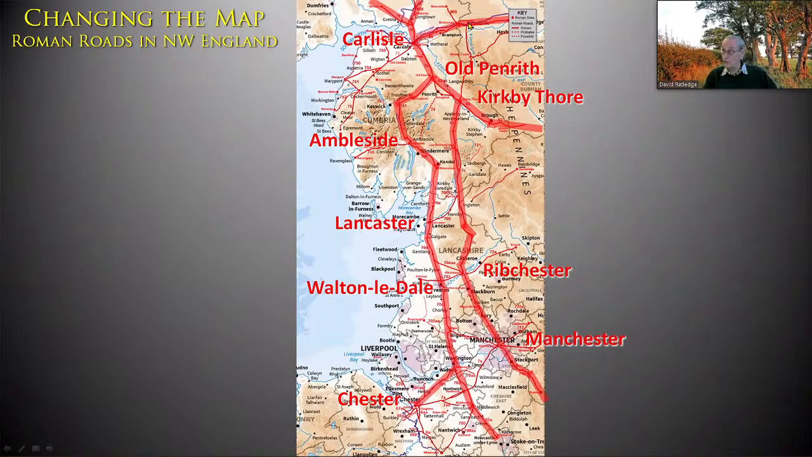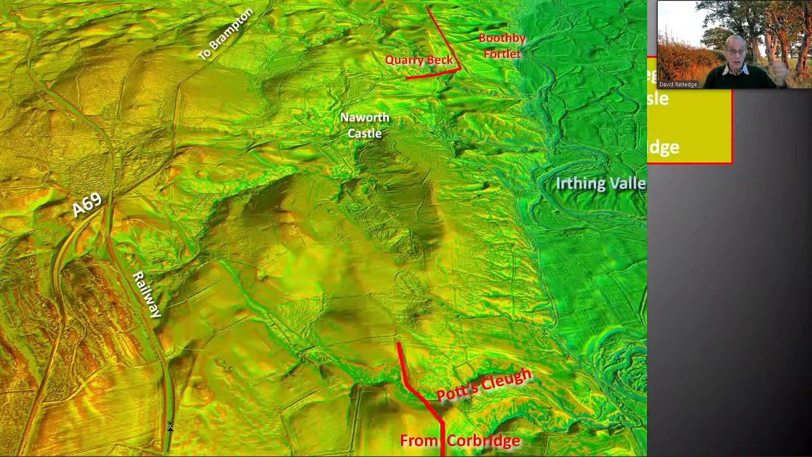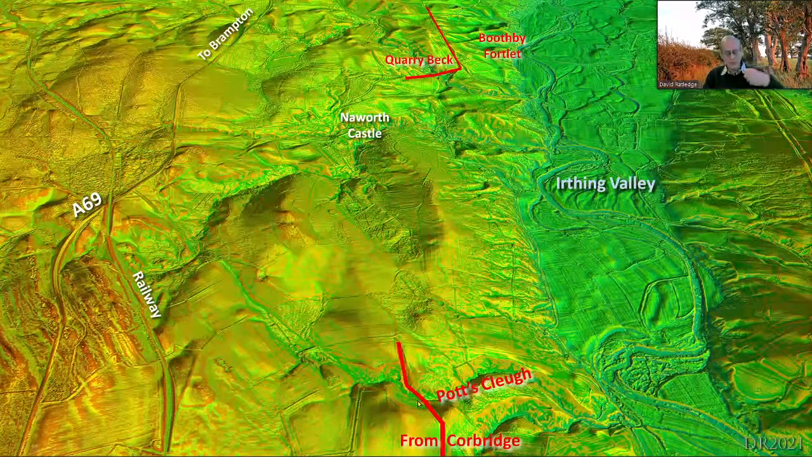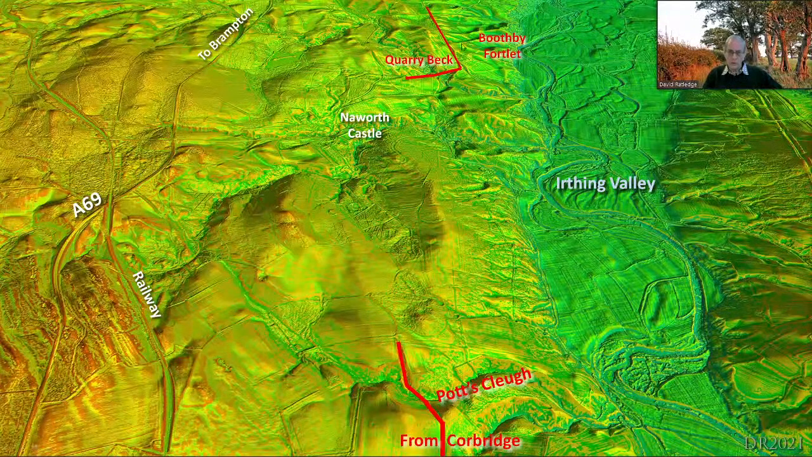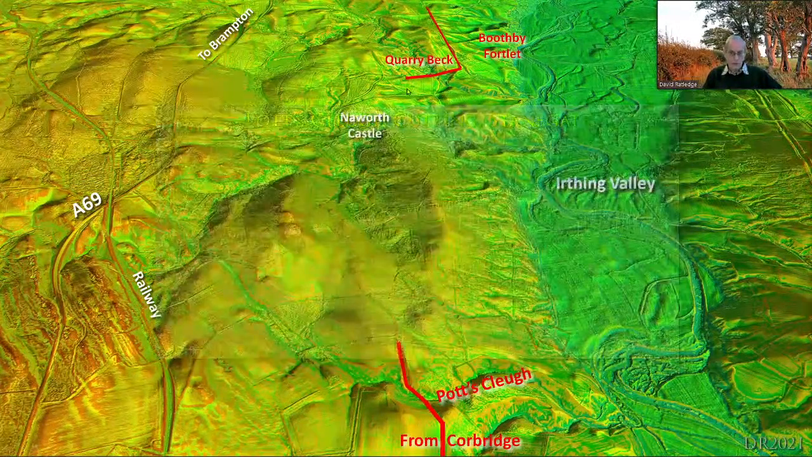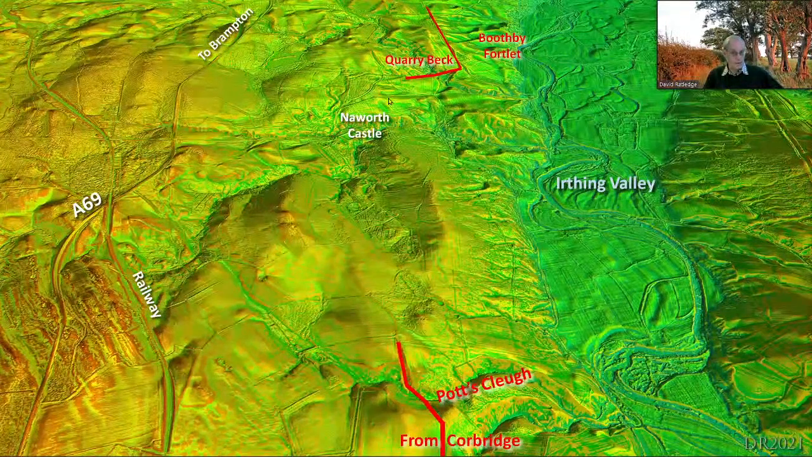Have a quick look now, just finish off looking at one of the puzzles of the Stane Gate. So this is the road over from Carlisle to Corbridge. And there was one huge gap in it, we're east of Brampton here. The road comes in from Corbridge and then it was known at Quarrybeck heading on there. Pottsclough is famous for a massive cutting. It's about 30 feet deep, they dug down to build the road. And yet between Pottsclough and another cutting at Quarrybeck, the road was lost. So where is it?